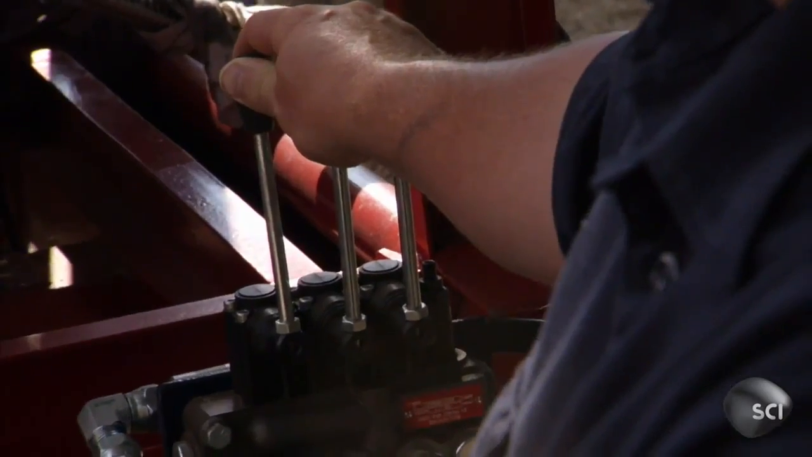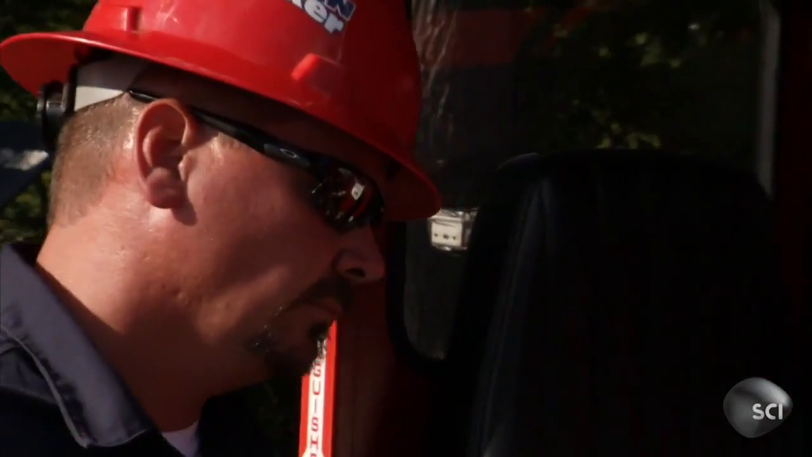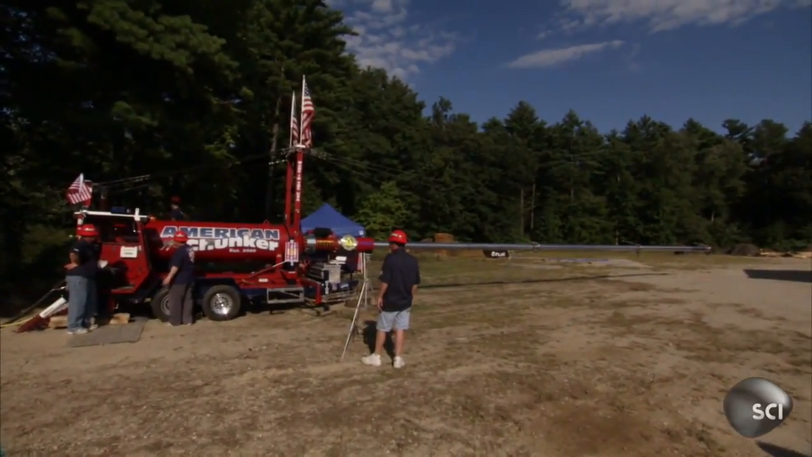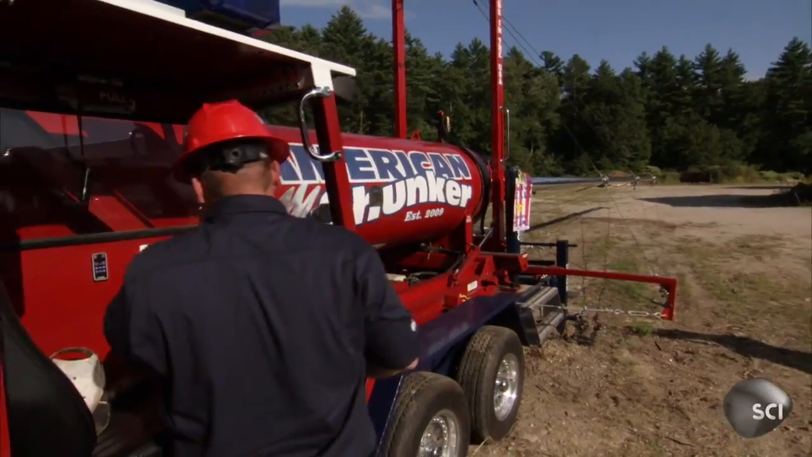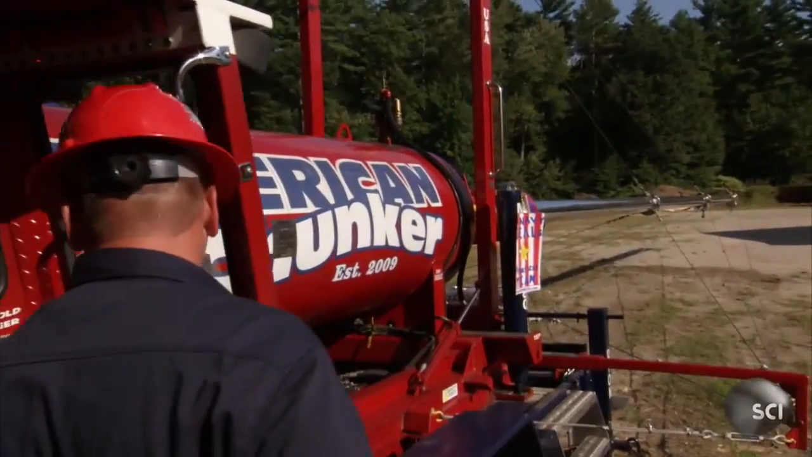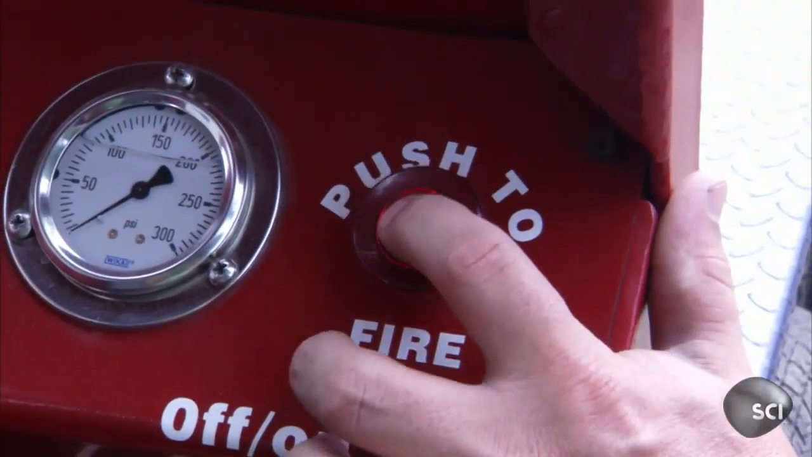The Holy Grail, of course, is the mile, and it's been rolling up on 27 years now, and nobody's hit the mile. 1 mile is 5,280 feet, or 17 and a half football fields, and would smash the previous world record by over 700 feet.